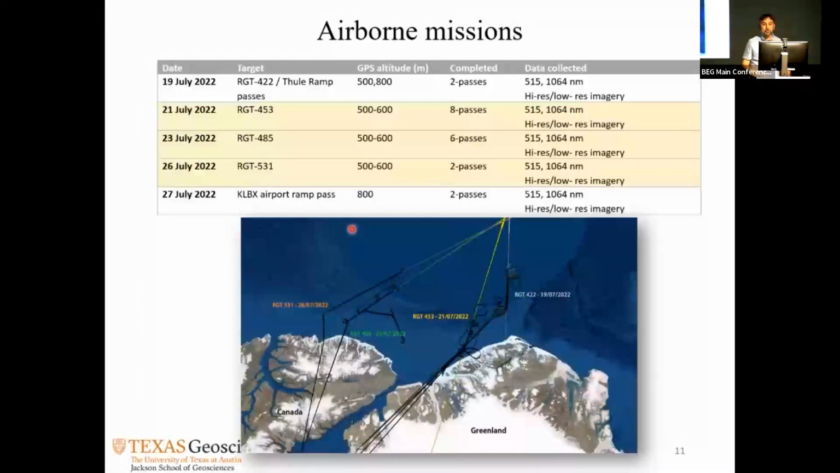Okay, so these were the airborne missions. The ones highlighted in yellow are the ones where we got really nice data. These lines are the ICESat-2 orbits that we're trying to catch. The black ones are the aircraft trajectories that we flew over them. But the one that really worked for us is the one on the 26th, which was the last day.